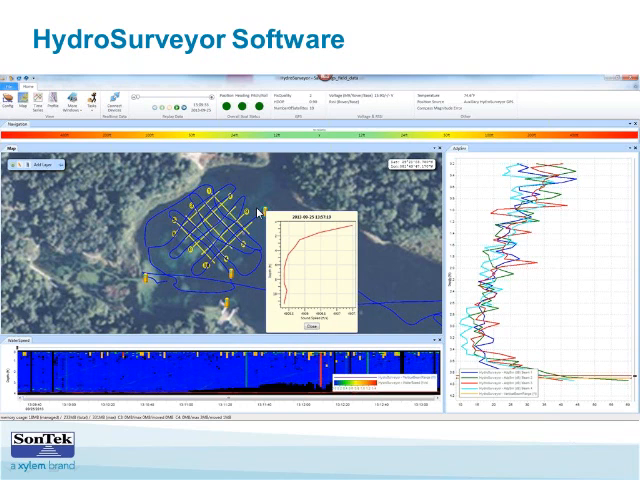If you click on one of the cast locations, you can look at the sound speed profile. And here you can see that from the top to the bottom, or you might not be able to see too well, but from the top to the bottom, the sound speed changes by 2 feet per second. So this may be important when they're looking at large temperature gradients with these colder springs and warmer water in the rivers.